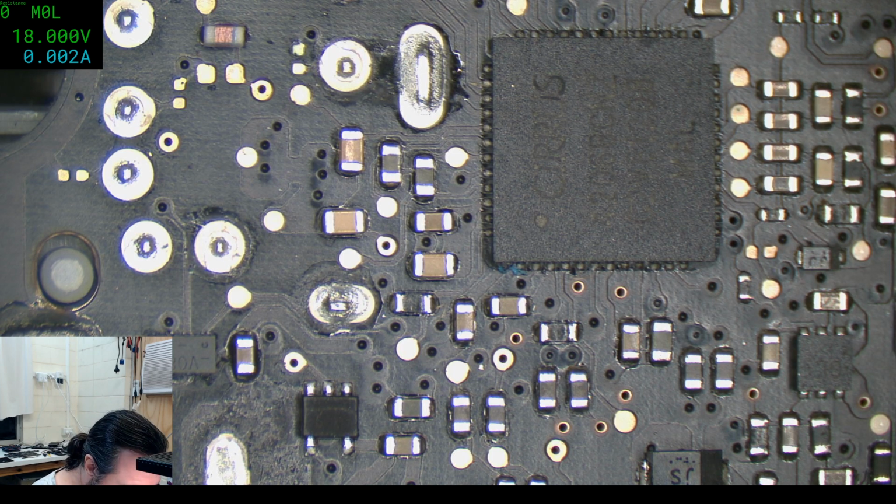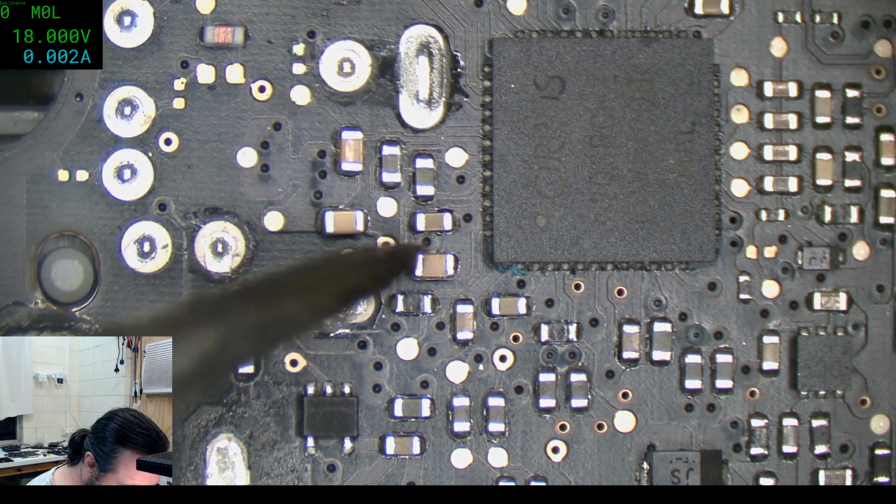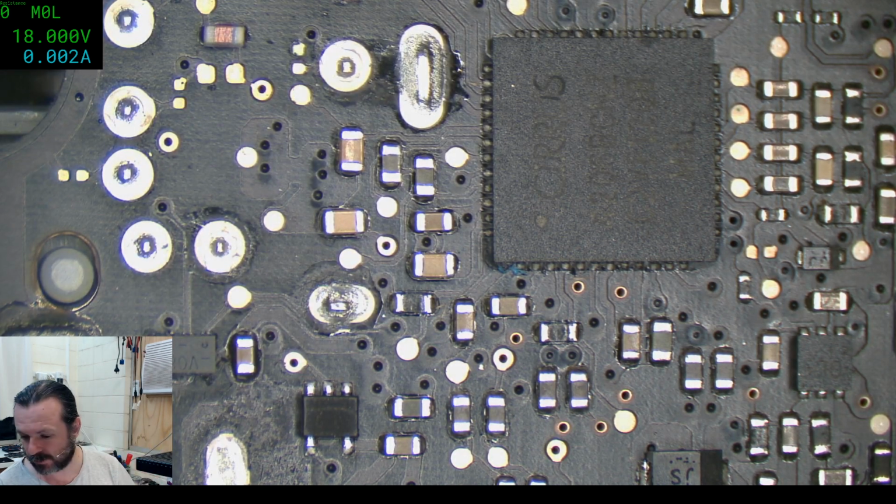Okay, that's a 5ES3, so that actually might have some potential for working for us.